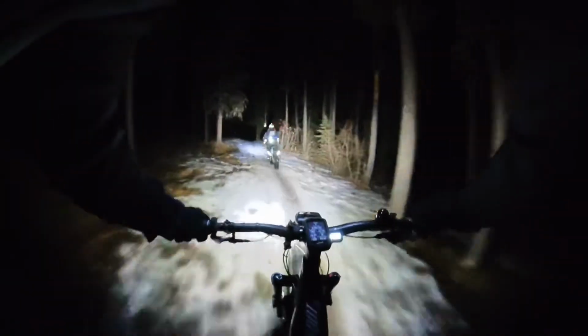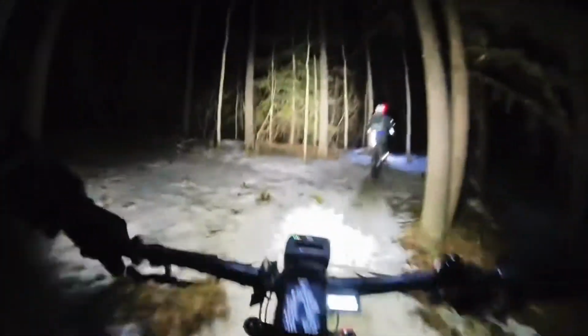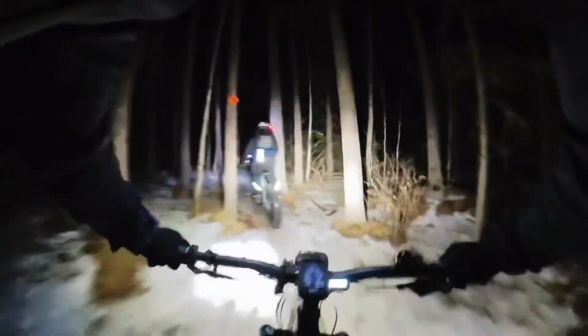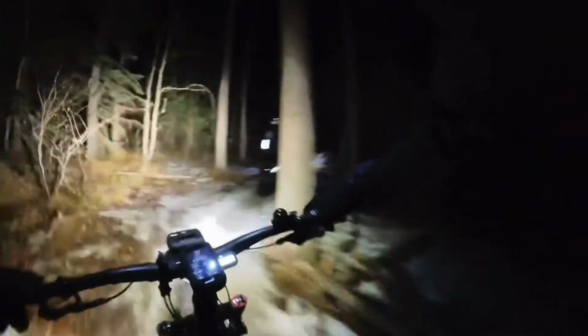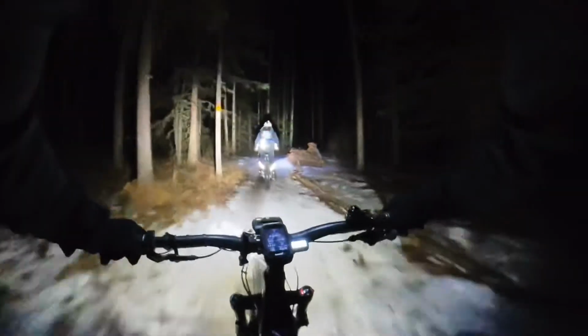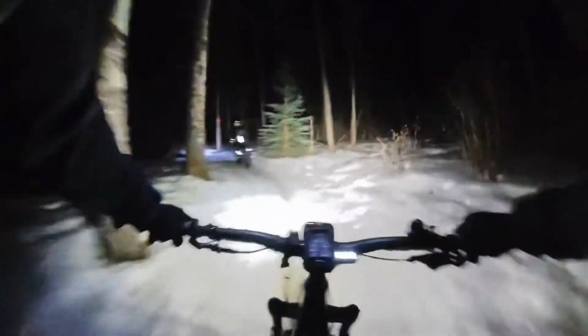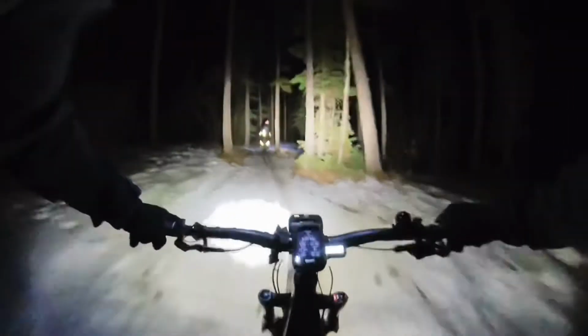It was quieter, and the same trail during the day and night is a totally different experience. You don't ride that fast at night, but with this light it felt like I was riding during the day, because I had no issues seeing anything. It was pretty bright. And here I started to turn it on to the highest settings, my headlamp and also the bar mount one, just to see how bright it can be.